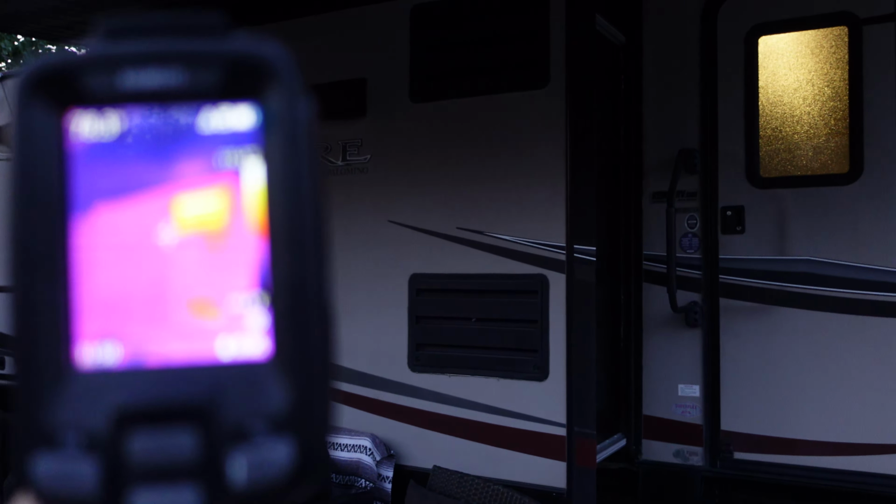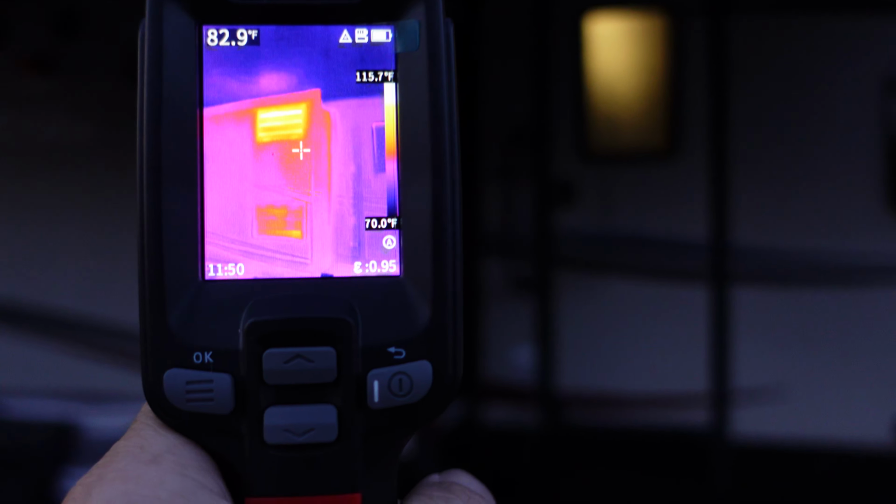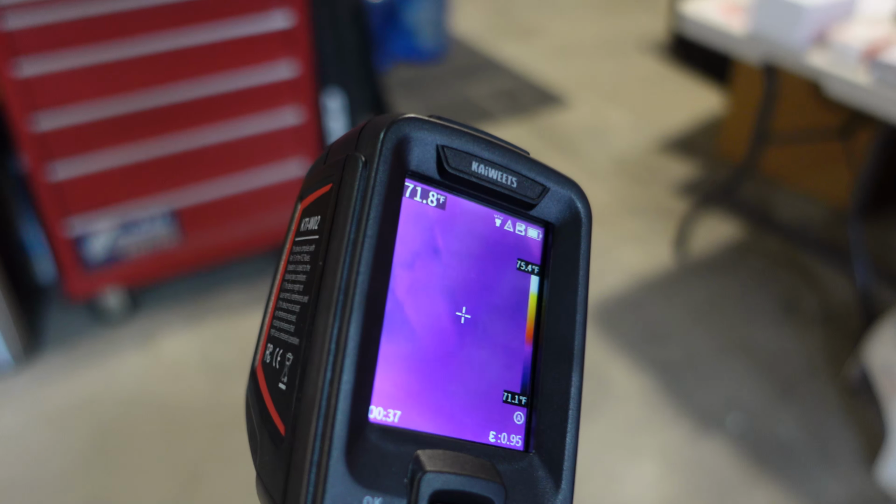Earlier I mentioned I've been using this for a few days. I actually took it camping with me and checked out everything on my camper to make sure that there were no trouble areas. Just an example of some other applications that you could put this to use.